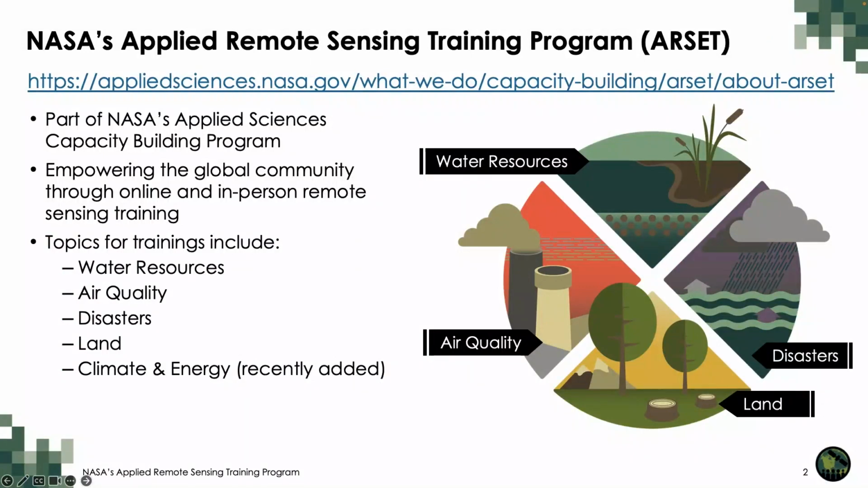For those unfamiliar with the Applied Remote Sensing Training Program, or ARSET, ARSET is part of NASA's Applied Sciences Capacity Building Program. ARSET provides accessible, relevant, and cost-free training on remote sensing satellites, sensors, methods, tools, and applications. Trainings are offered online and in person for beginners and advanced practitioners alike.